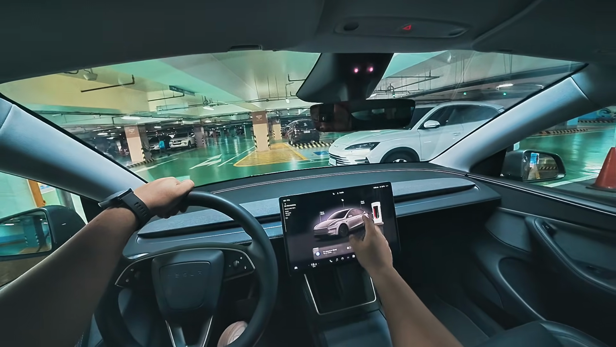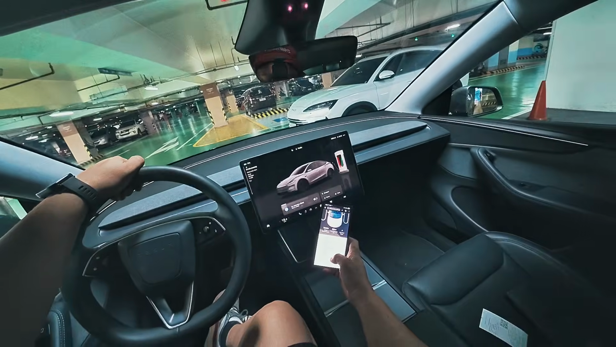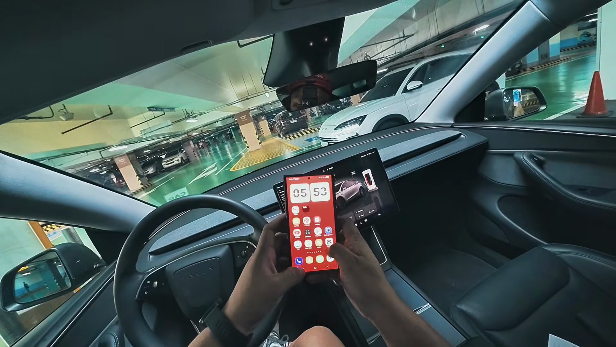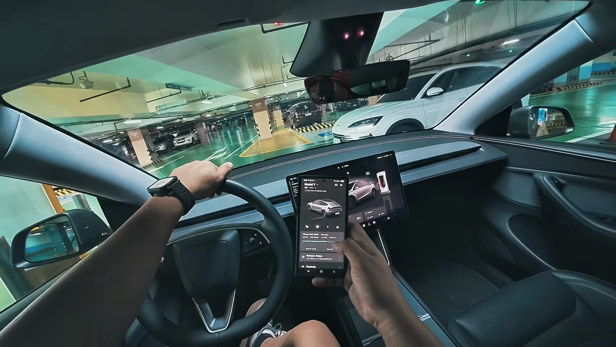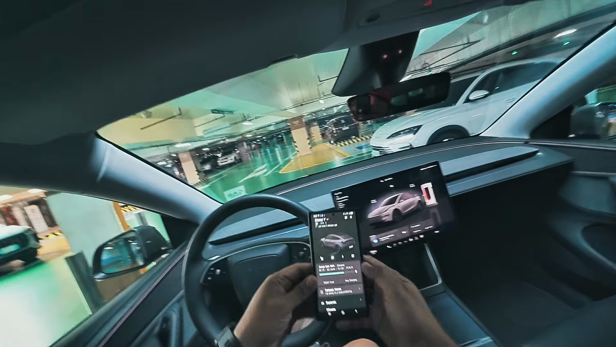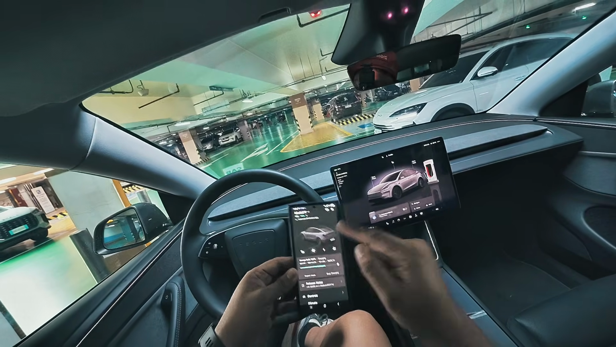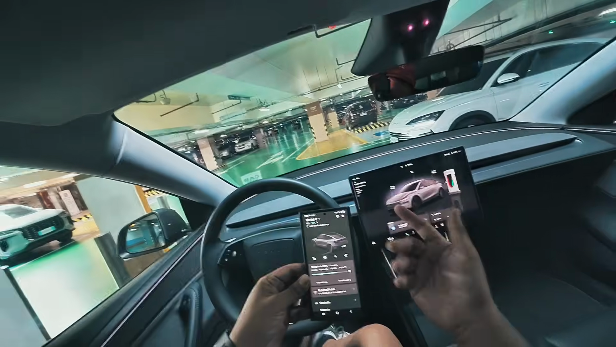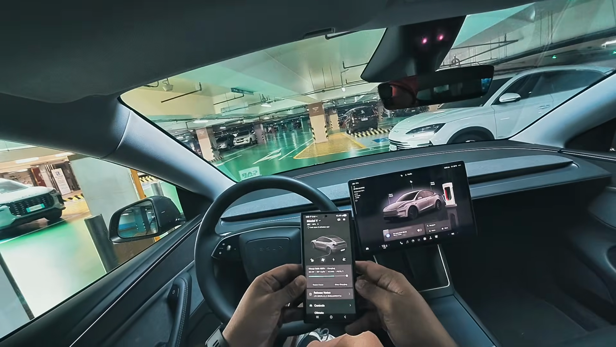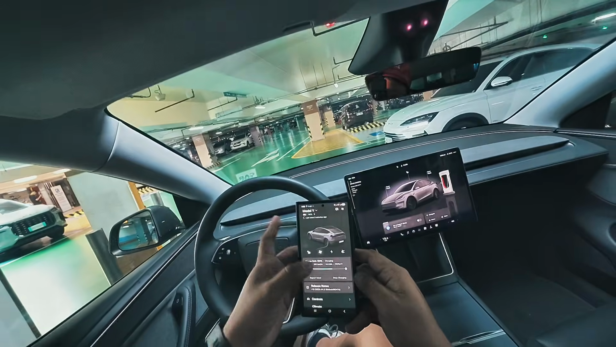Then we got this one right here. Now, one thing about charging here at Tesla superchargers is that, let's go to the charging area. There we go. You can actually see your charge right here on your phone. I would highly suggest not leaving the car while it's charging, because this goes really fast.